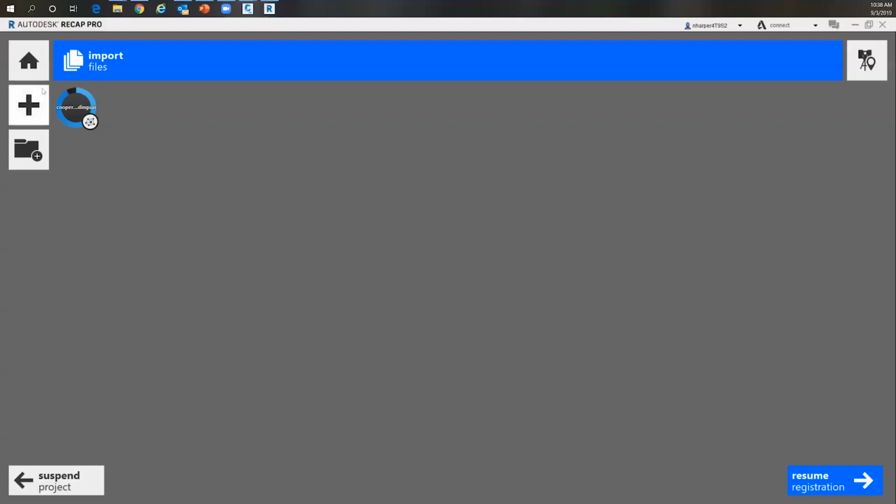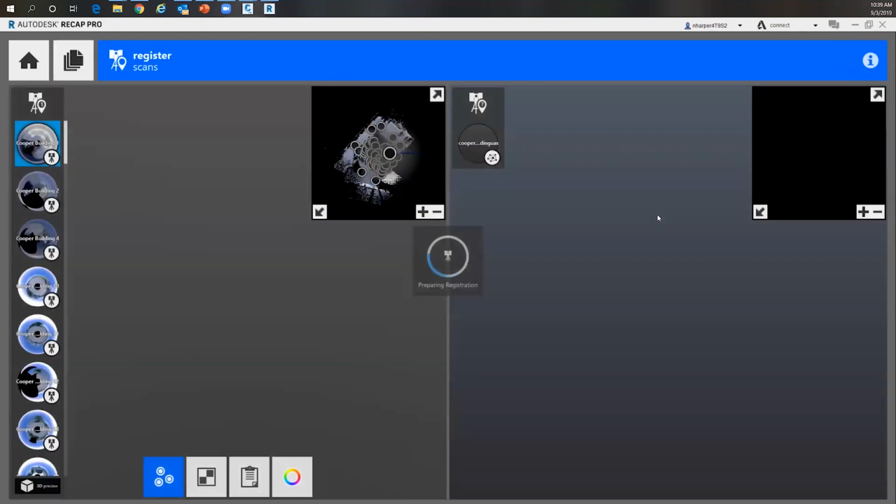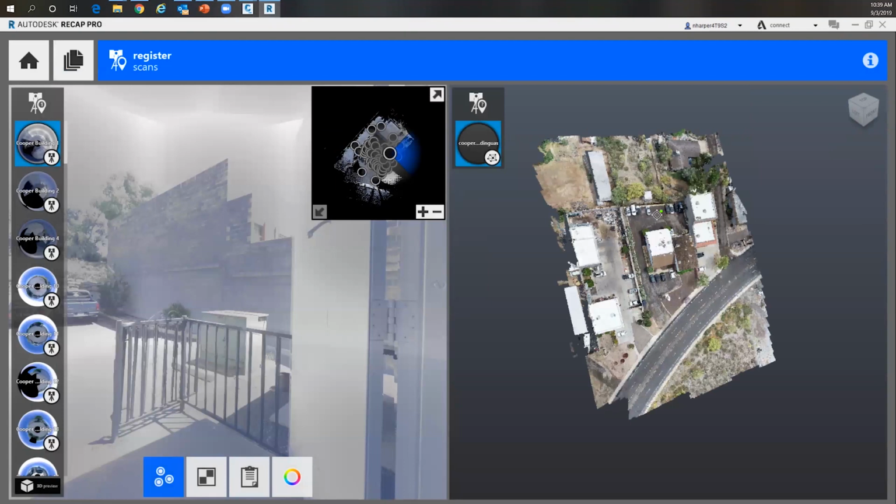Give that just a moment, just about done, and we'll hit resume registration, and we should get that side-by-side window. Hopefully it lets us get through it this time. Usually that only takes, with something this size, might take 30 seconds at the most. But again, it could just be the, there we go. Okay, so it's brought up the registration, so you can see all the BLK scans on the left.